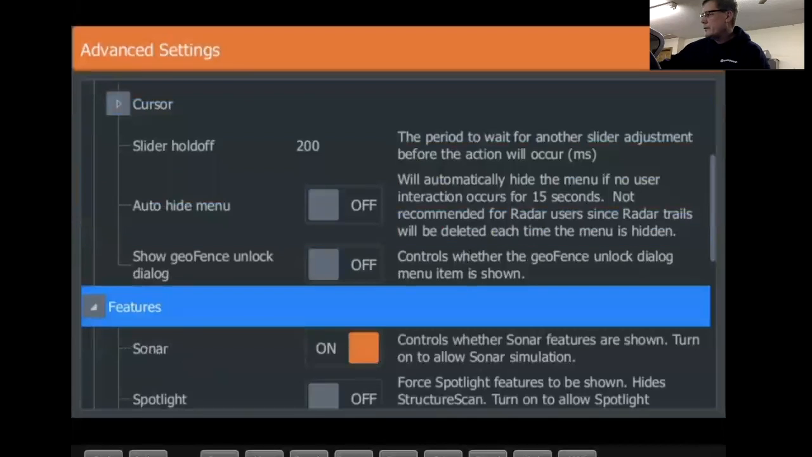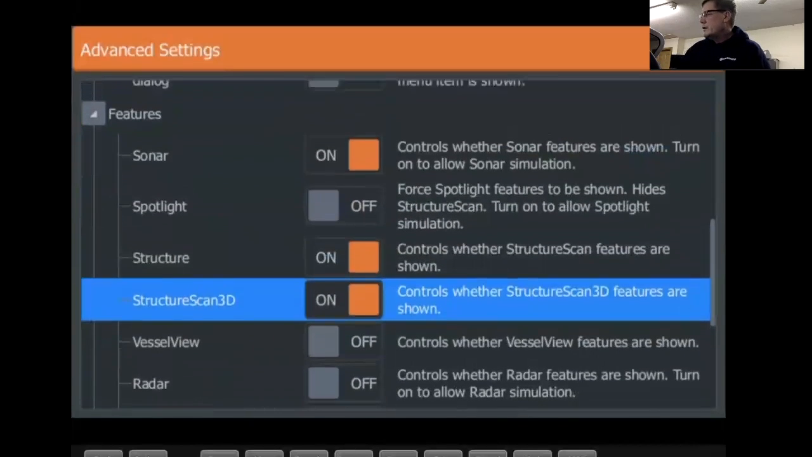Features, let's see here. Was there something in features? Okay, features right here. If you add components or something like that, so if I turn, say, the top one, sonar features, off, all your sonar features will go away. It won't show that anymore. So this is where all of a sudden something kind of squirrely happens. Maybe somebody gets in your boat, starts putzing with it, gets into the menus, and you're not seeing your sonar. Let's say you had structure scan, or for example, in my case, structure scan 3D. At a later date, I had to go in and turn on structure scan 3D, so it shows my structure scan 3D features.